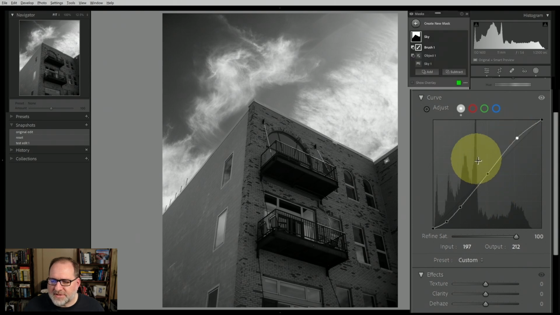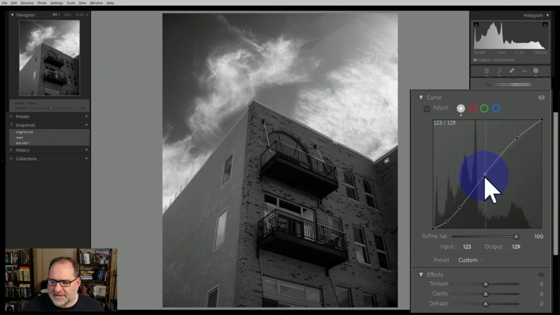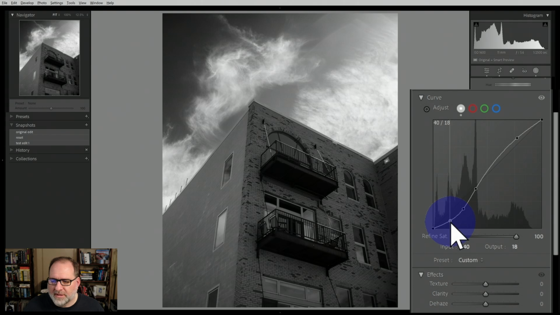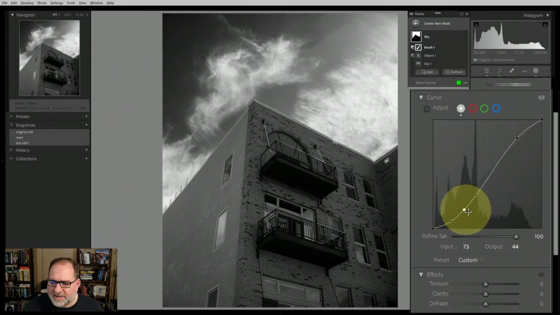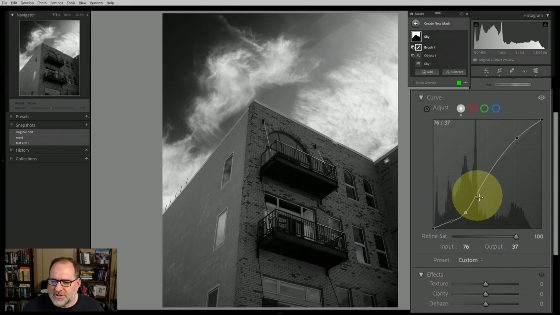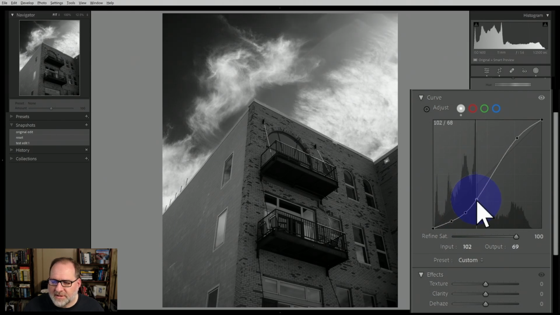You can see that there's a big cluster down here of the darker tones of the image. I'm going to take this middle dot and bring it down closer to this area. And I'm going to start dragging some of these dots down to darken up the sky. If I was to grab a line and go way off, you could see it's going to throw things off. So I want to try to keep the line relatively smooth, but I'm going to make adjustments to these dots.